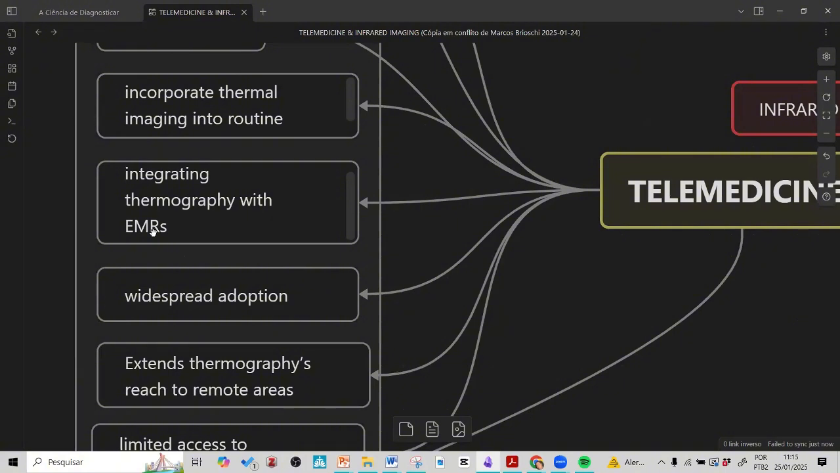We must use it together with other exams. Most of our patients have already had an ultrasound, MRI, electroneuromyography, or some other kind of approach. So we must integrate the information.